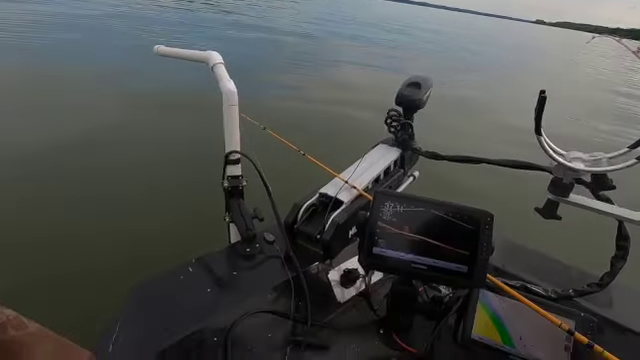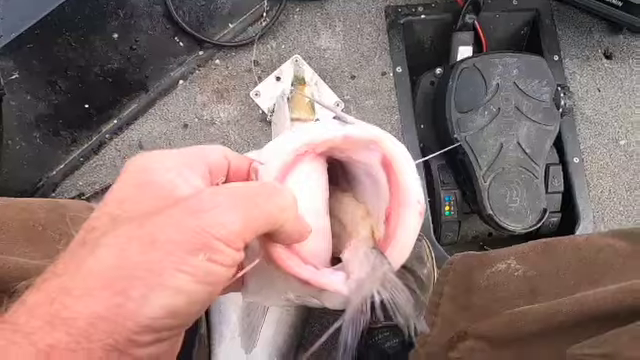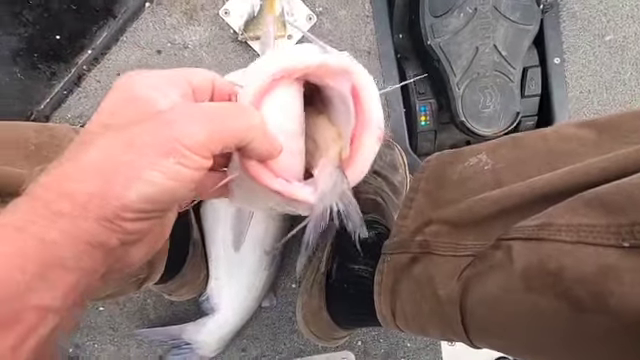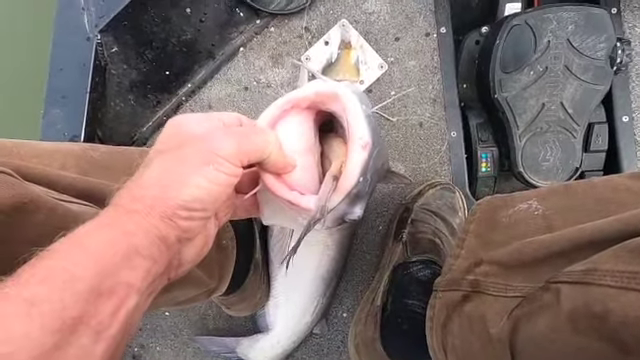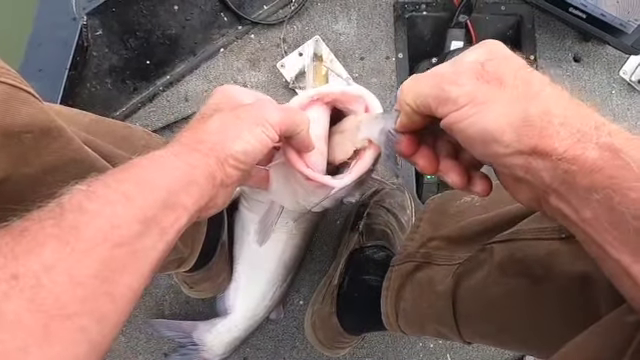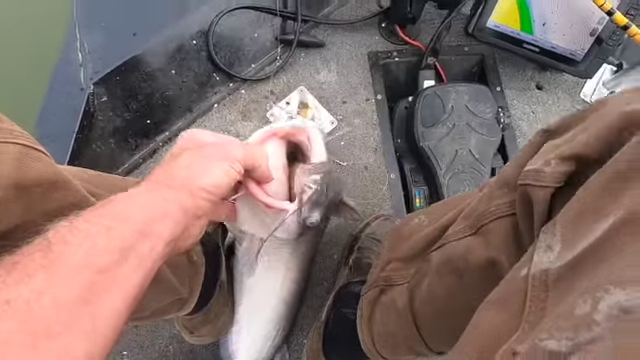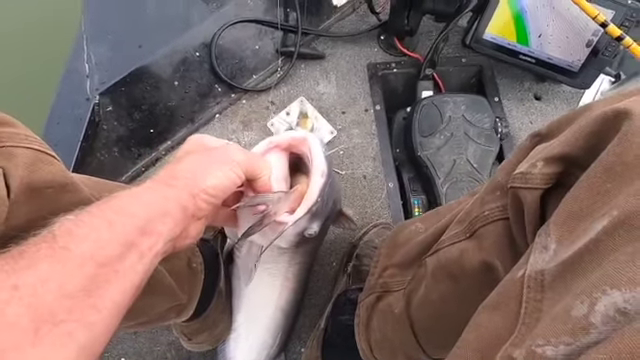Let's see if y'all can see that. He's got the tail of about a 1-pound catfish. Maybe not hardly a pound. But it's not going to come back out of there. We're going to leave it with him.